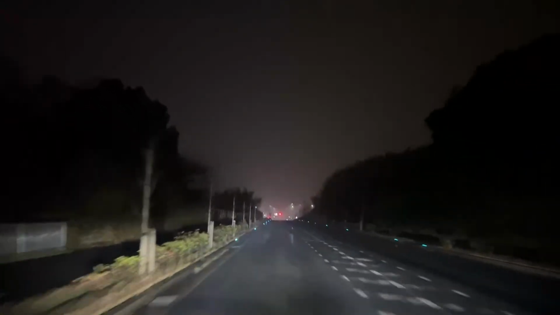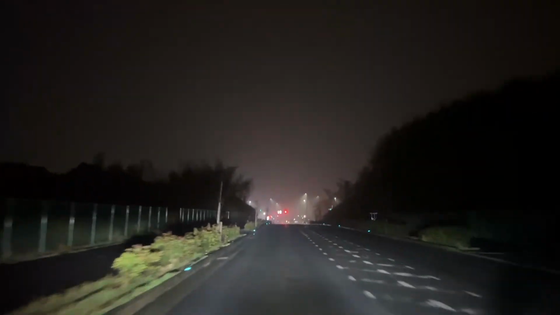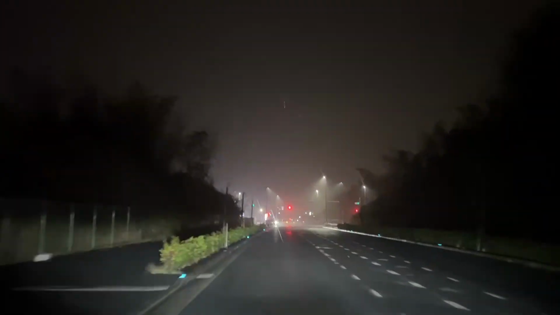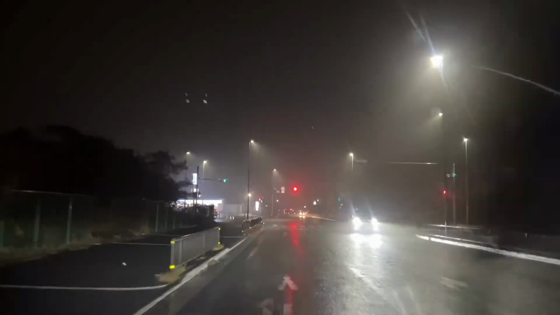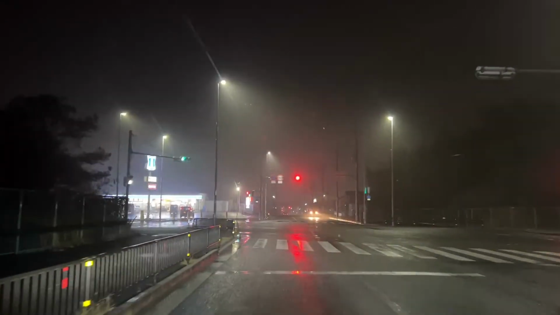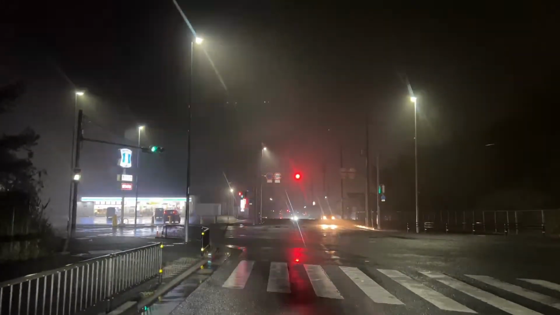Being from North Carolina, I'm really used to the fog and also these roads. My wife, however, even though she lived in the United States and in North Carolina for years, it's really hard for her to drive. She doesn't like to drive at night, and she doesn't like to drive in the rain or fog. We actually went to Tokyo around New Year's, and I drove there and drove back.